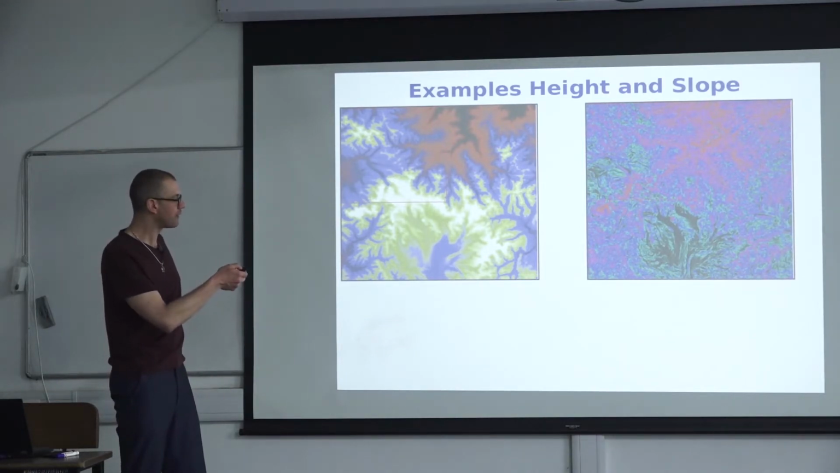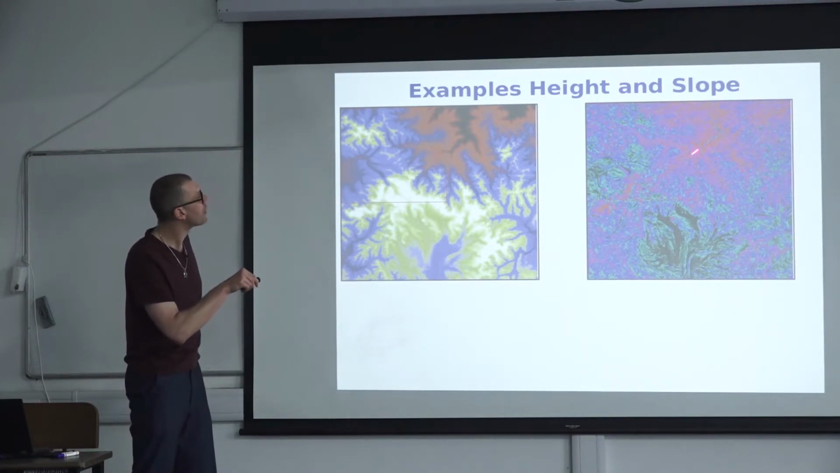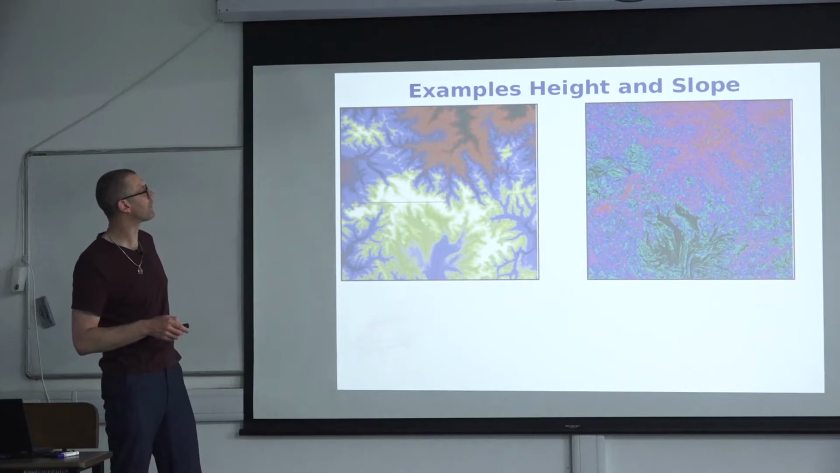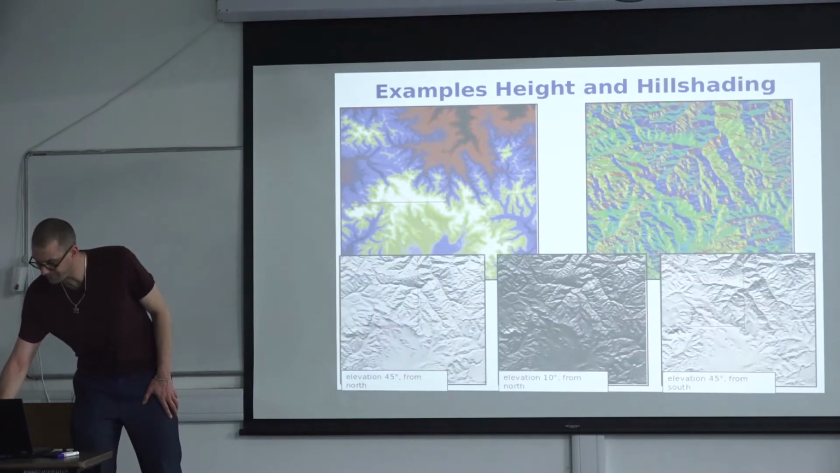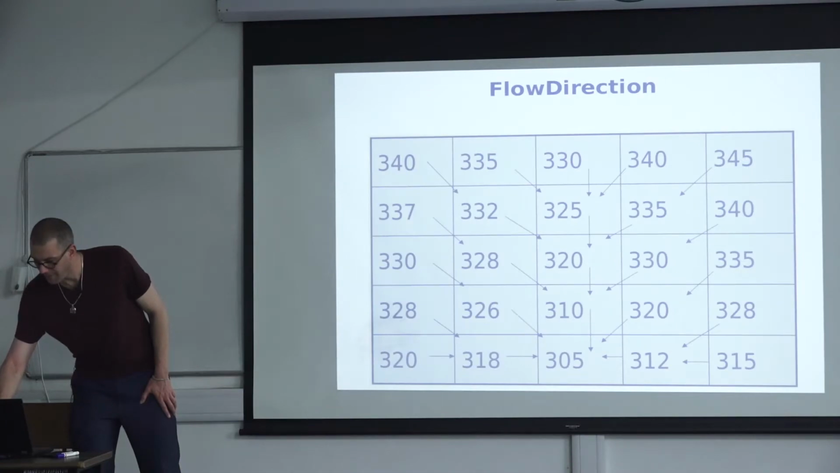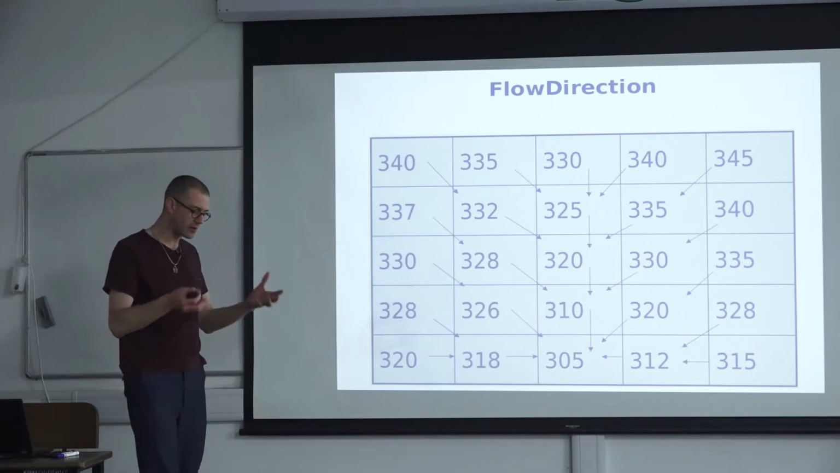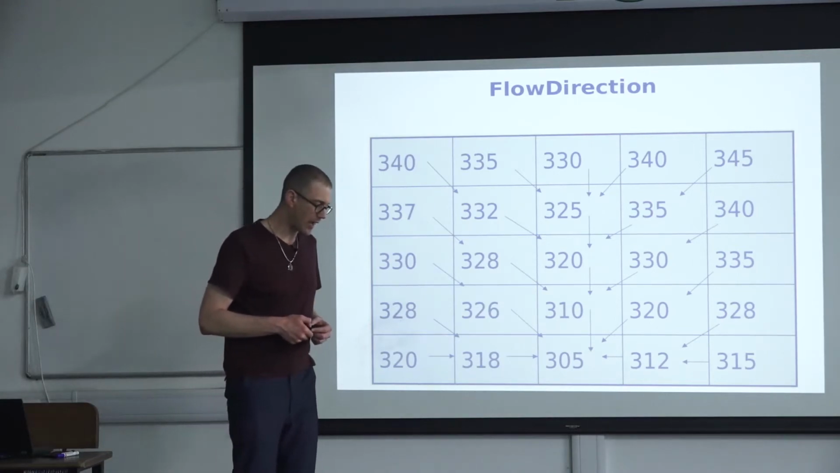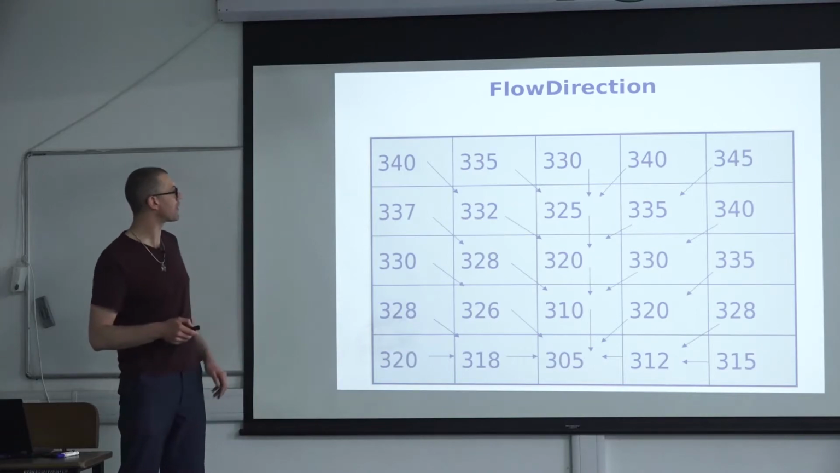So seeing those slopes and being able to look at the distribution of slopes, we can make statements of what shapes the terrain. I pointed out before that we can turn the DEM into a flow map. I'm certain that most of you are familiar with this.